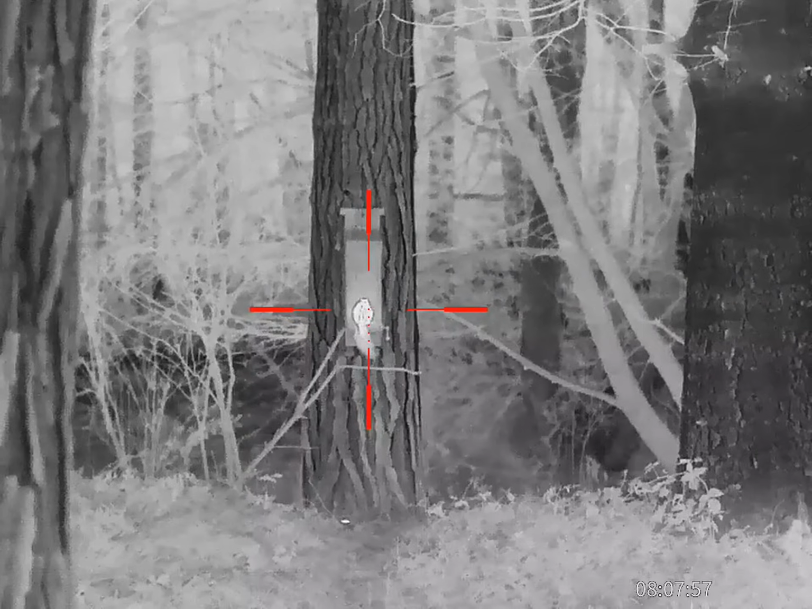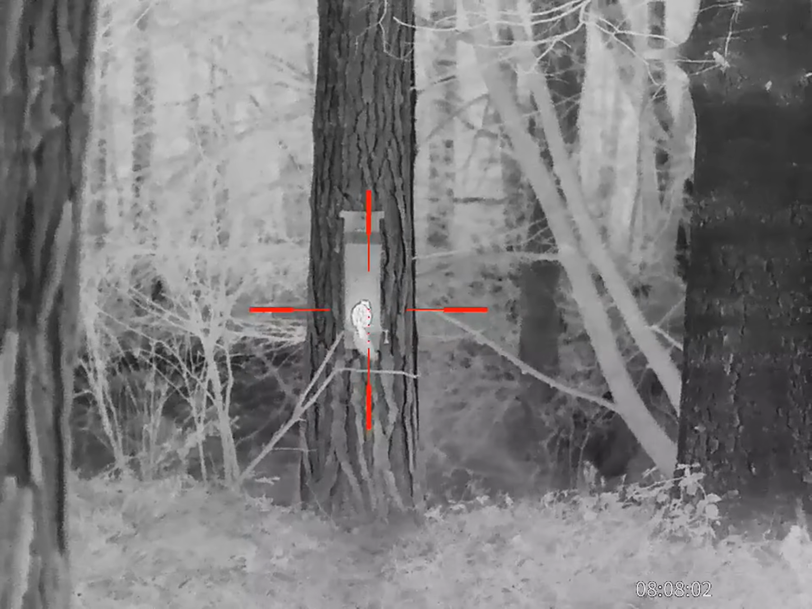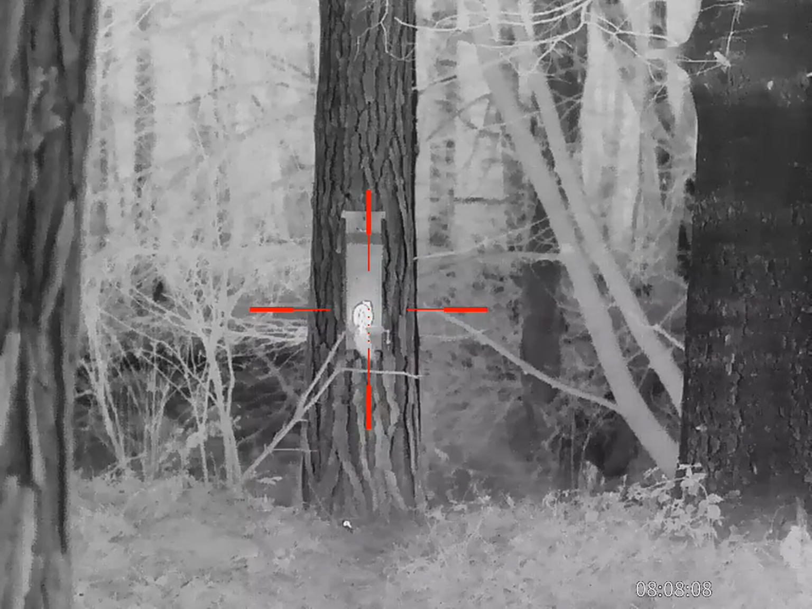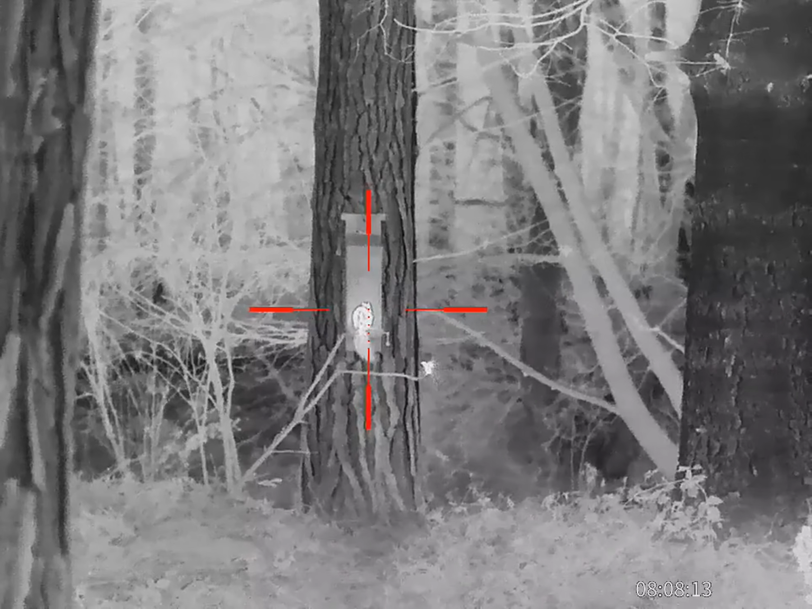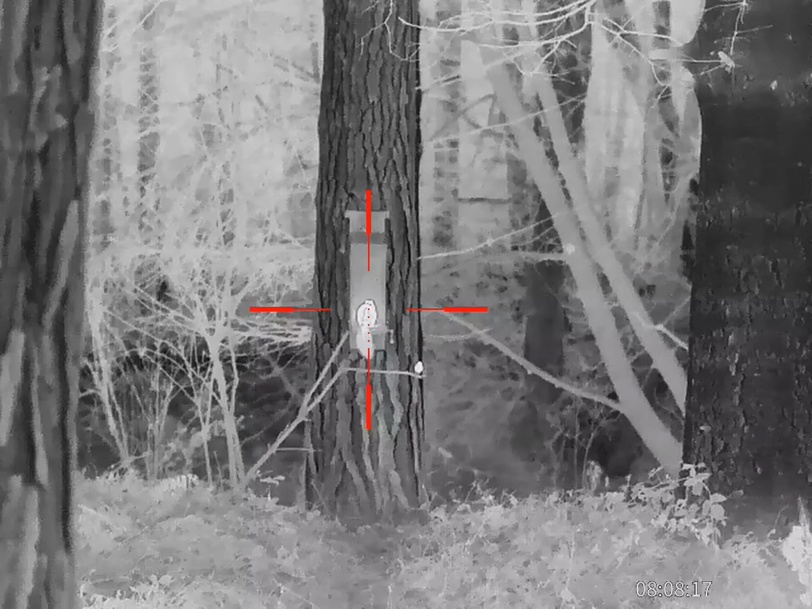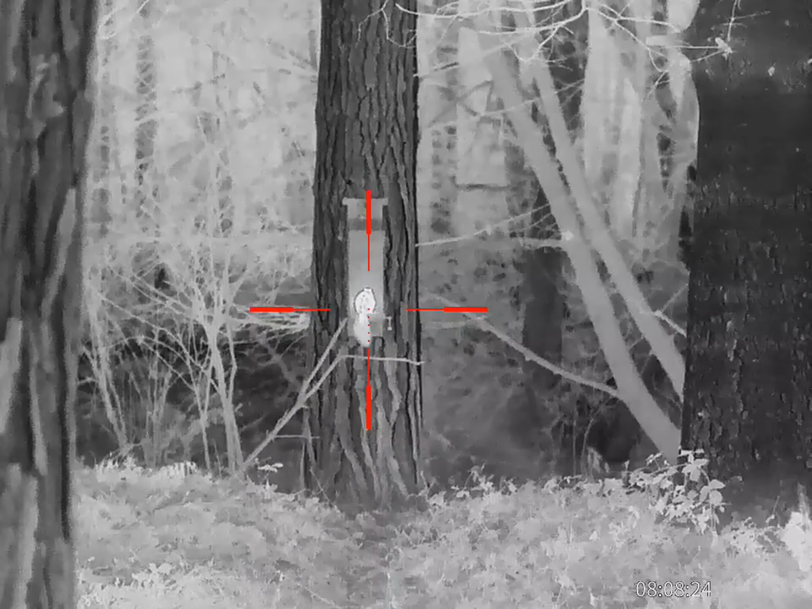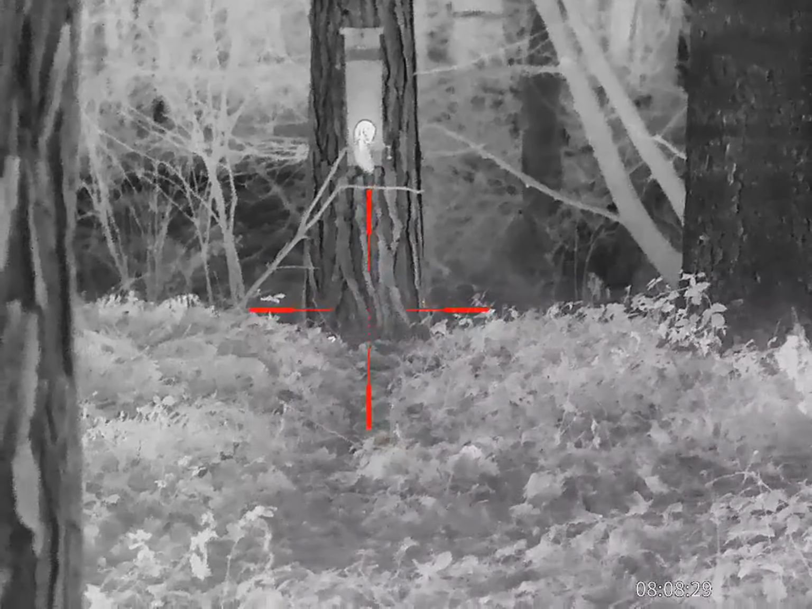He still doesn't want to turn around and give me a clear shot. I'm trying to decide here whether I just take it execution style. The other one's coming back now, the base left hand side of the tree.